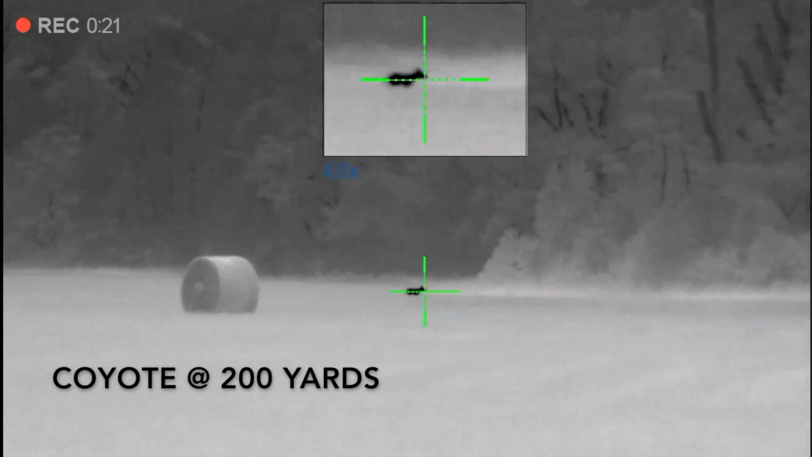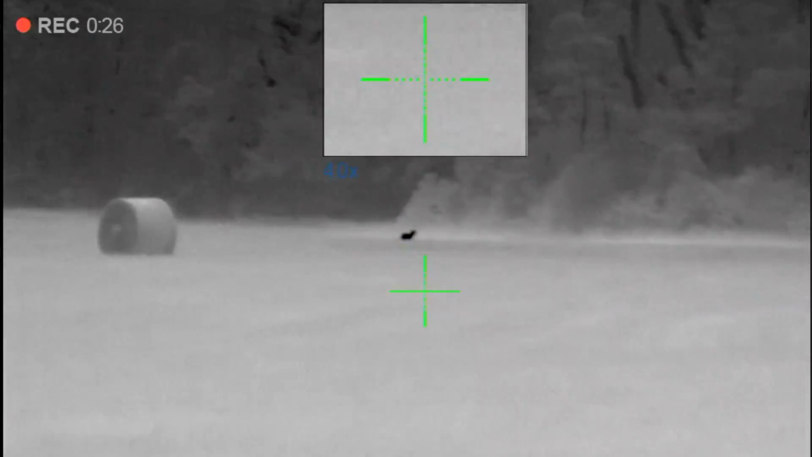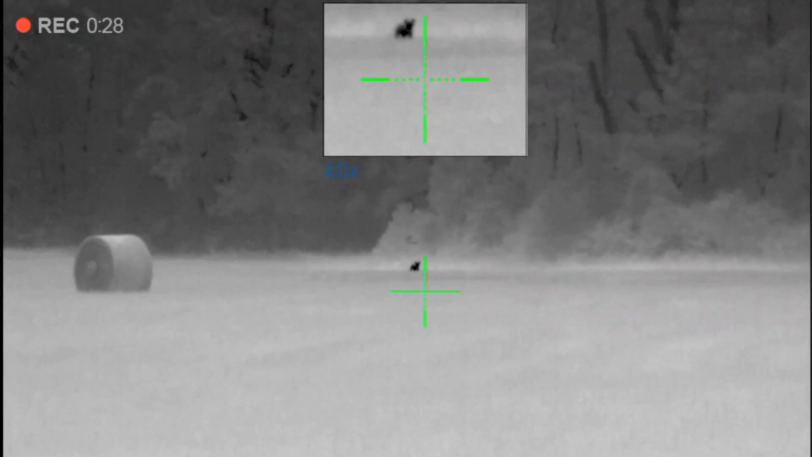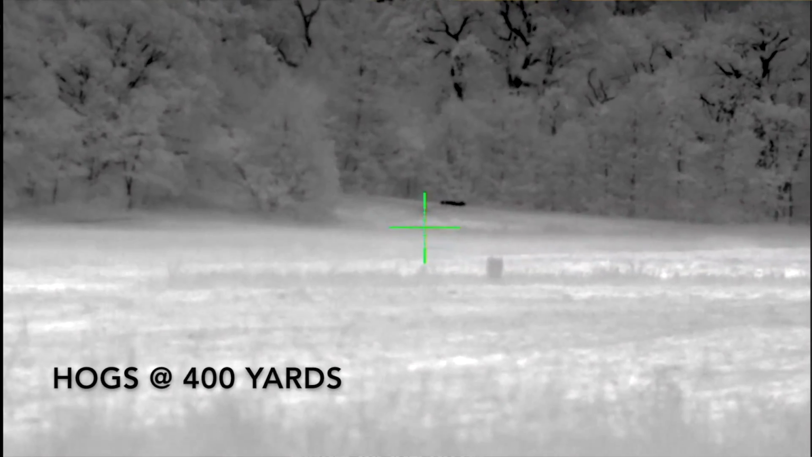But the Pulsar Thermion XP50, if you're watching this video, it's August 2019. These units are just now starting to trickle into the dealers. I know Outdoor Legacy Gear, if you go to outdoorlegacygear.com, you can check out their inventory and see if they've got this in stock. If they don't, it's a short wait until they've got more coming back in. But these units are slowly but surely starting to hit the dealers, and I know there's a lot of anticipation from a lot of people that are either on a waiting list for a Thermion or are thinking about getting on the list for the Thermion.